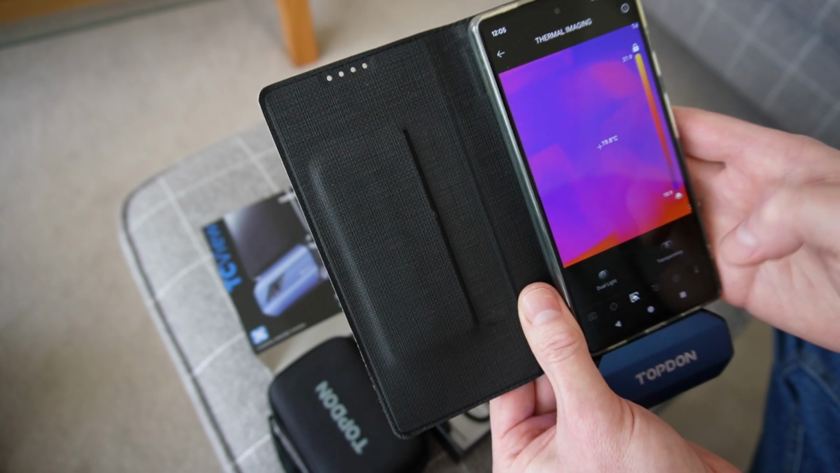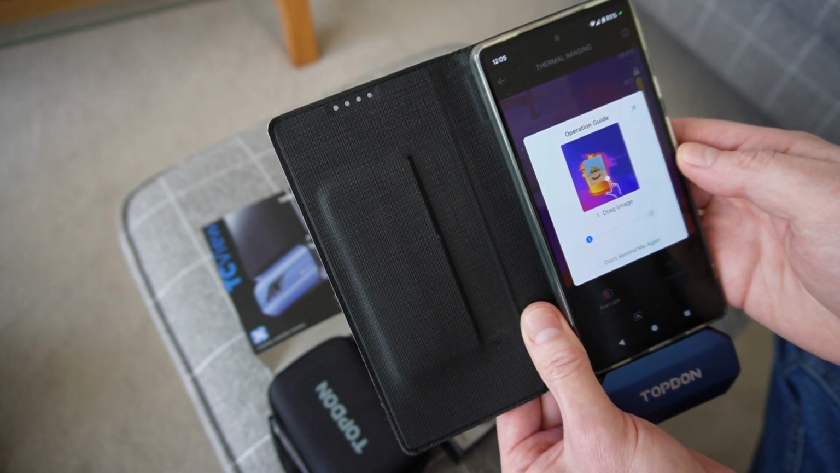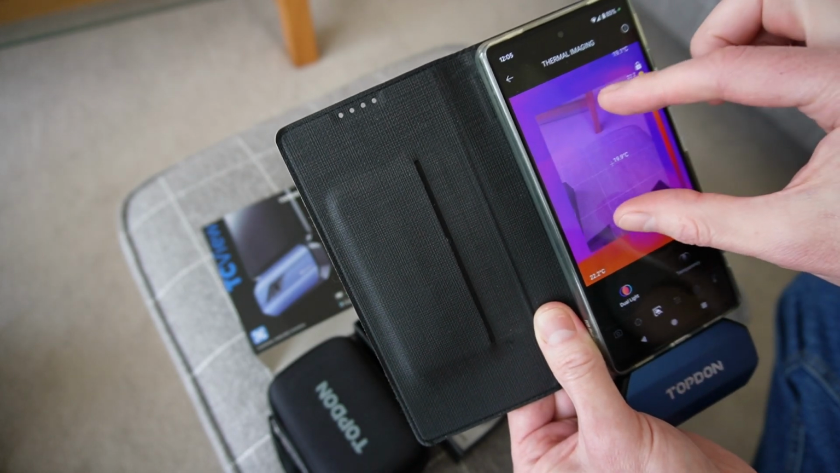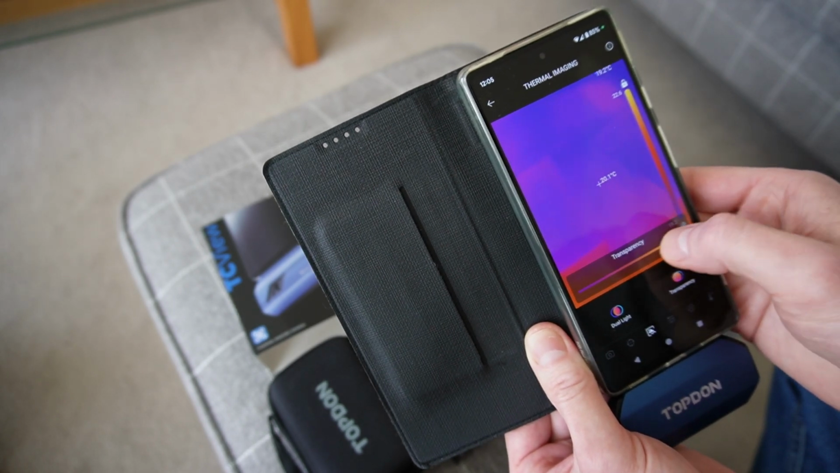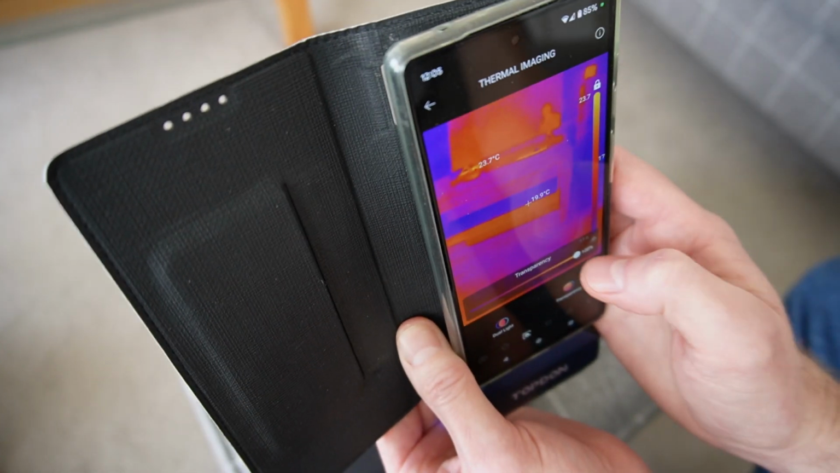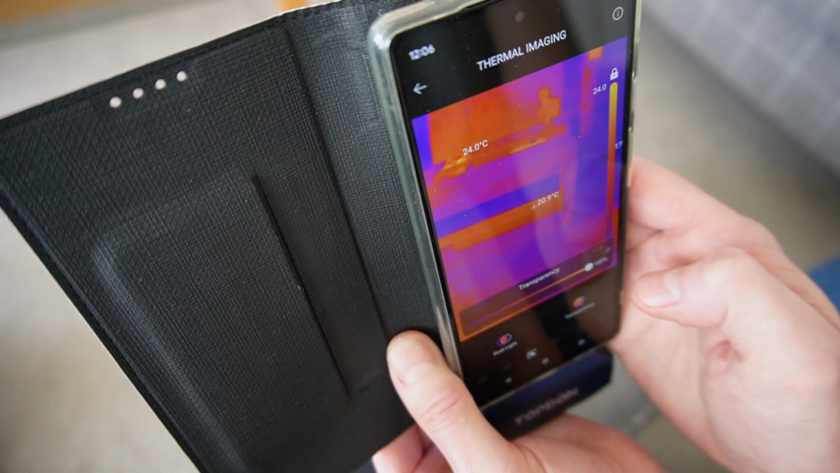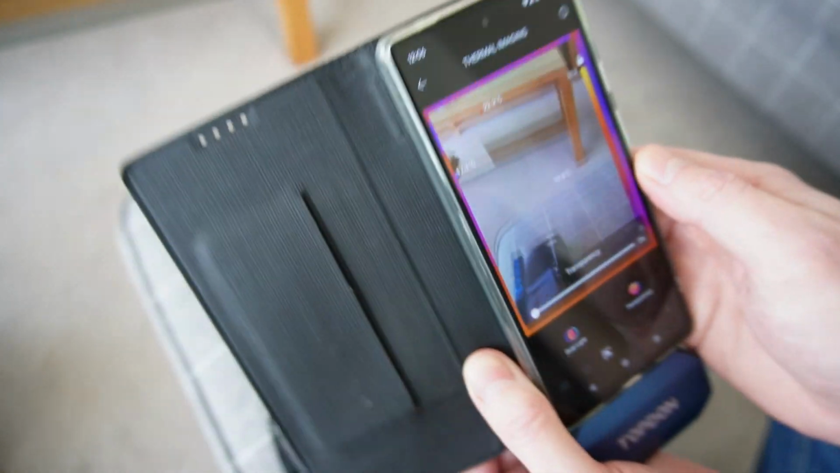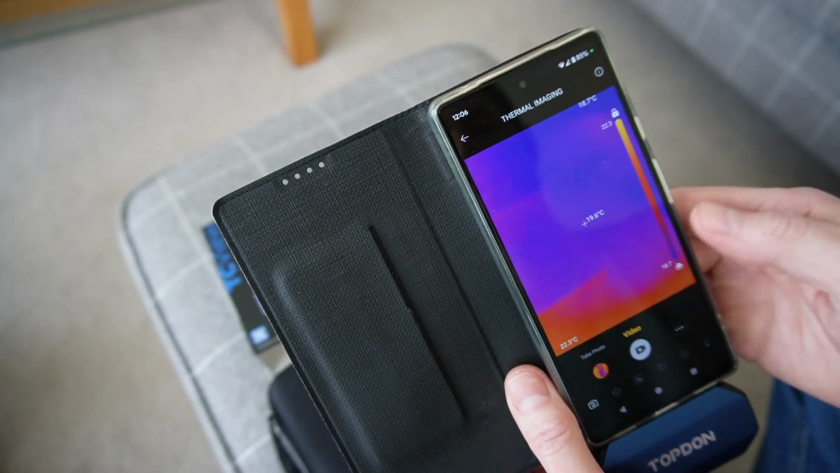But something that's really useful that you can do is add in the image of what the actual visible camera is showing from the phone. And so you can see here, you can drag it around and expand it, and then if you press this button here, you can change the transparency of it, so you can see what the camera is looking at. So let's see that, there's the TV, and you can see that it blends between the thermal and the visible. So that's really neat, and I'll show you that in the walkthrough. I found that particularly useful for doing comparisons. But there you go. Yeah, it's pretty easy to use.